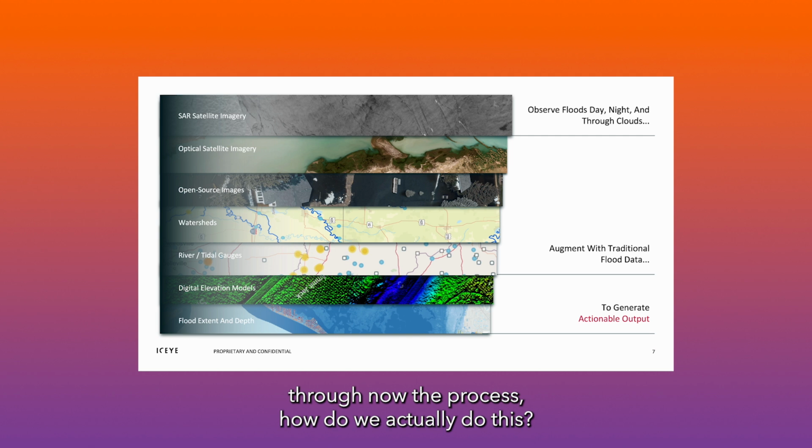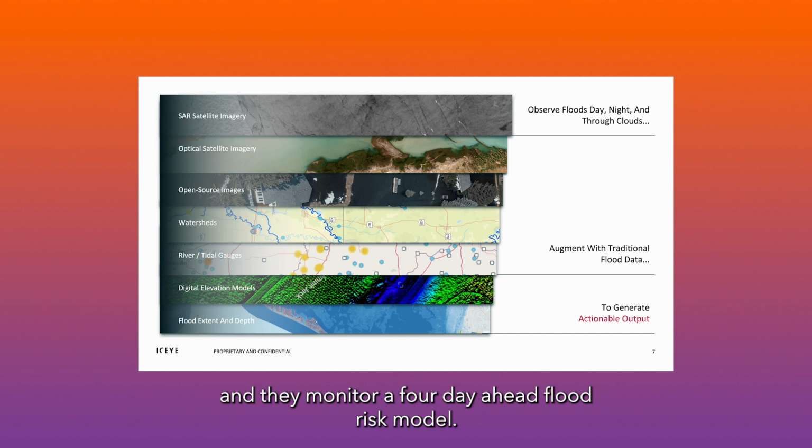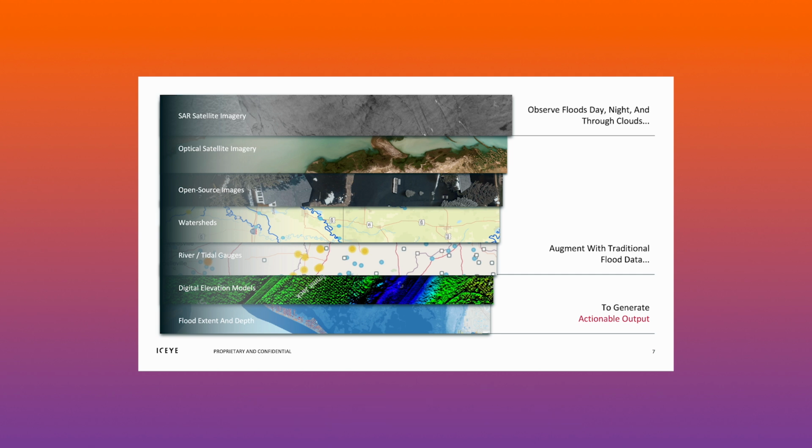I wanted to go through now the process. How do we actually do this? We actually have a team of meteorologists, about 4 of them around the globe, and they monitor a 4-day ahead flood risk model. We then task our satellites, so we actually have little thrusters and magnets on board to move them around the Earth, and we then capture where there is risk of floods.